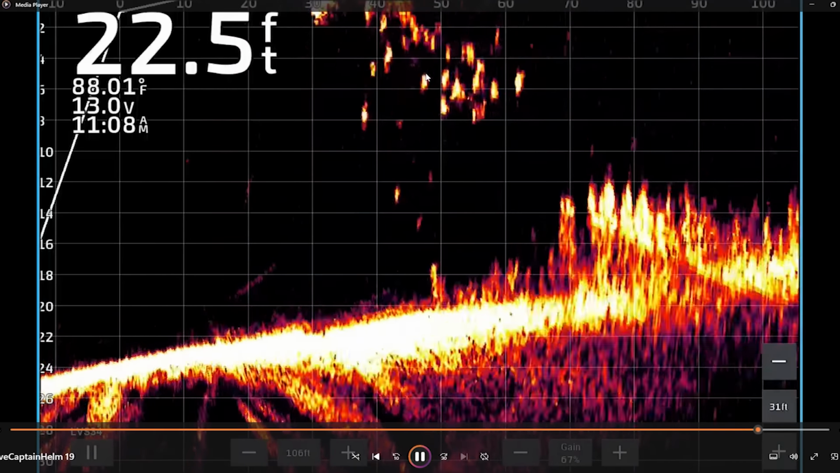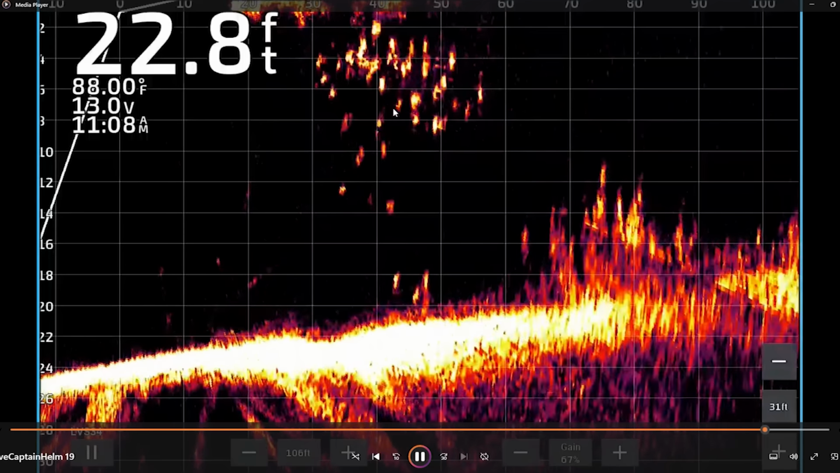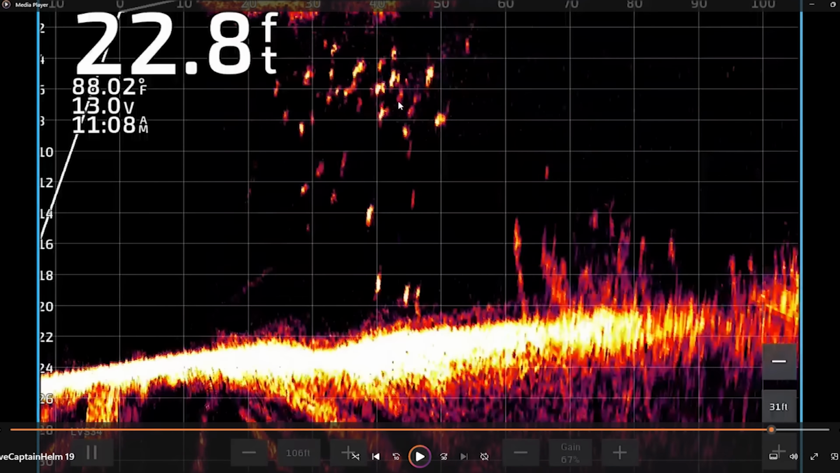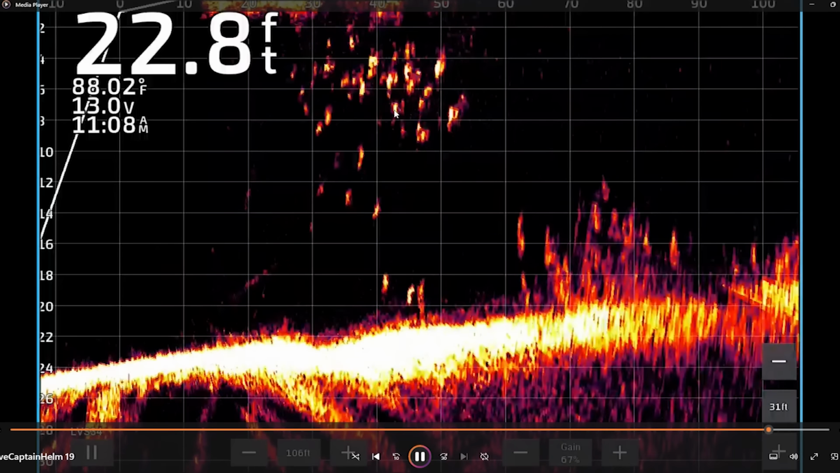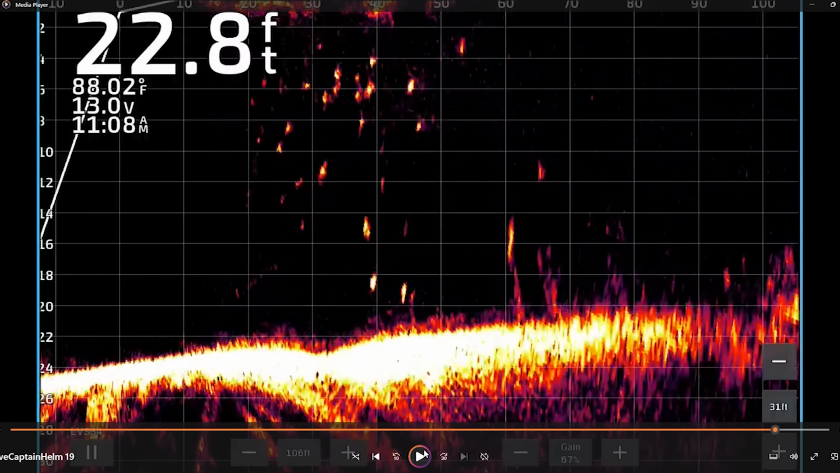I moved away, and then there's the school. But you're seeing them, okay? Now, understand, now watch how these fish are swimming, okay? Because we're going to see some big fish here in a minute. Watch and kind of picture a bass. Like, one thing I've learned a lot from me on the water, seeing bass, is how they swim, okay?